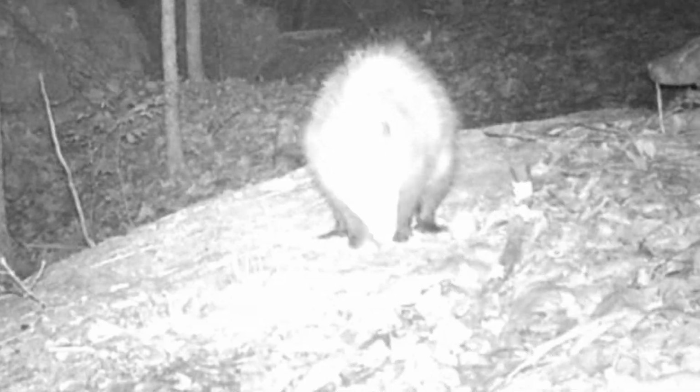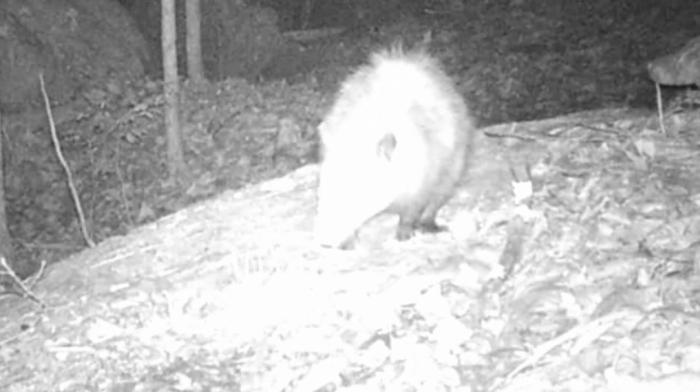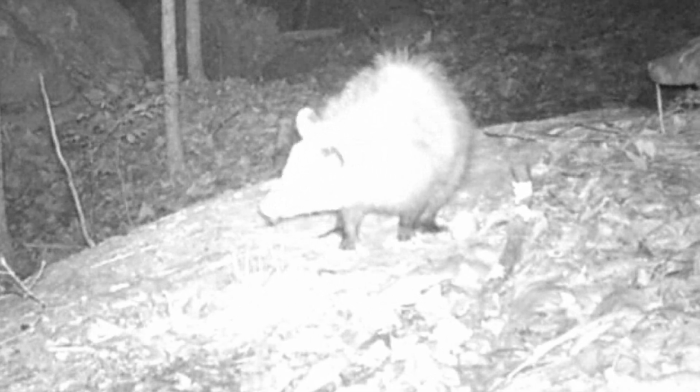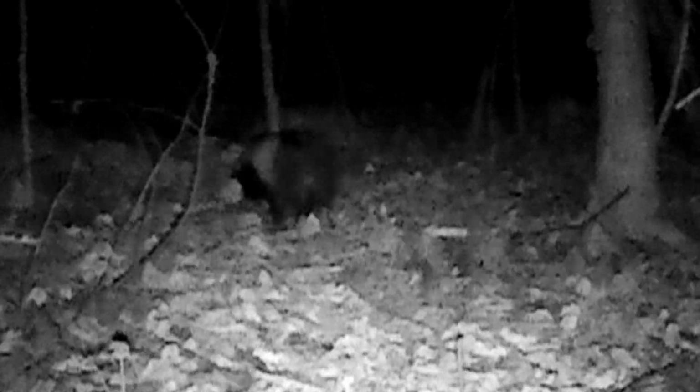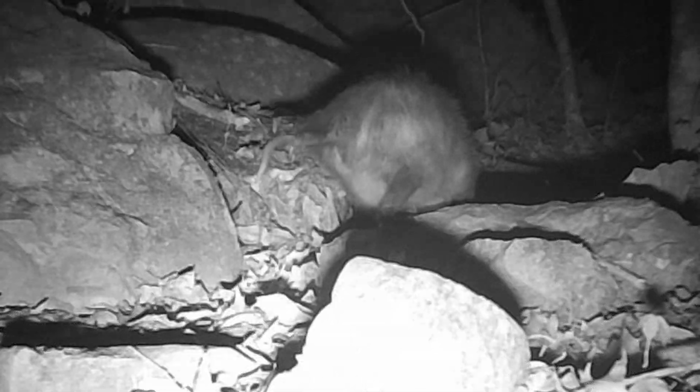The old possum, watch him yawn. He just got up. He's making his round. And he's got into something here. Don't know what he's eating on. And there's a skunk. Looks like Stripe, I can't tell. And old Willie's moving up the path.